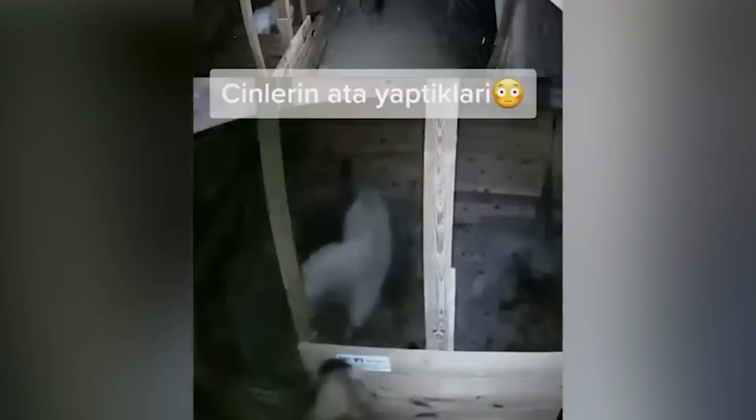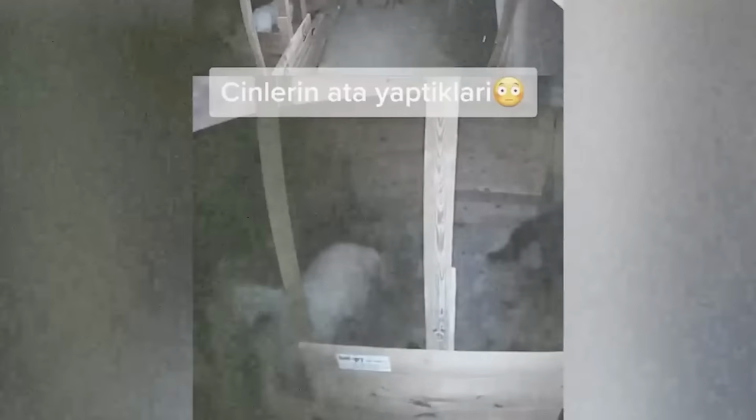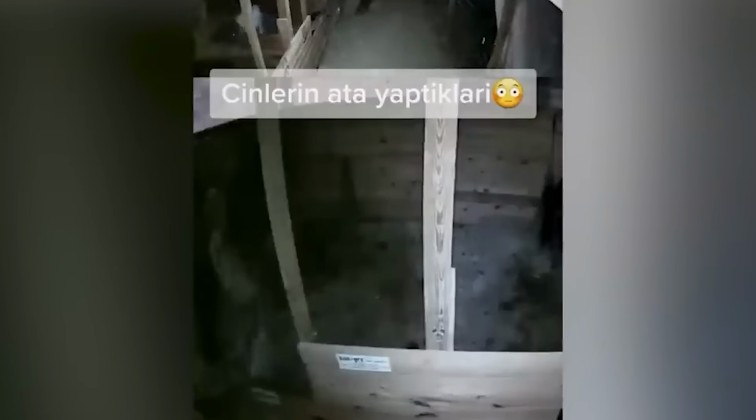After a while, we get to see what's causing all this commotion. It turns out to be a strange, unknown creature. This peculiar entity comes into contact with one of the horses and seems to be doing something to it. The horse, after this encounter, is really scared and calls out for help.